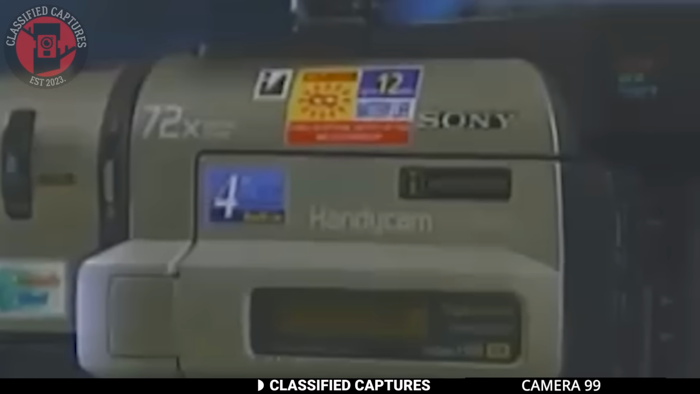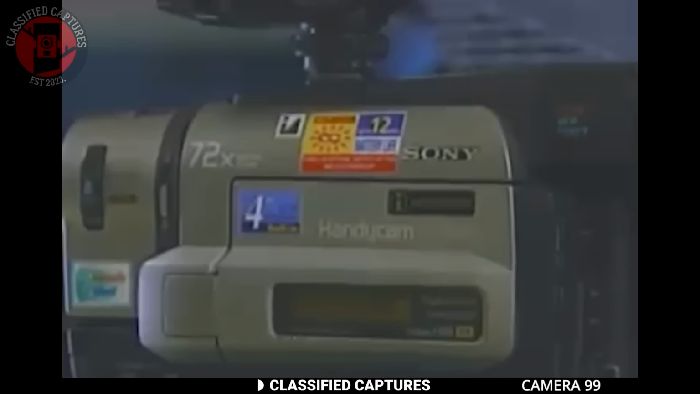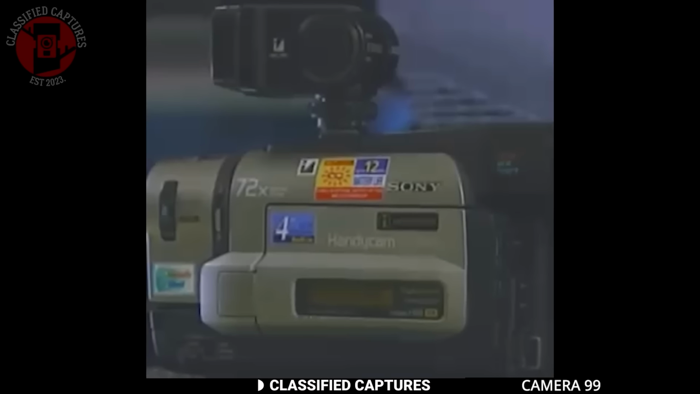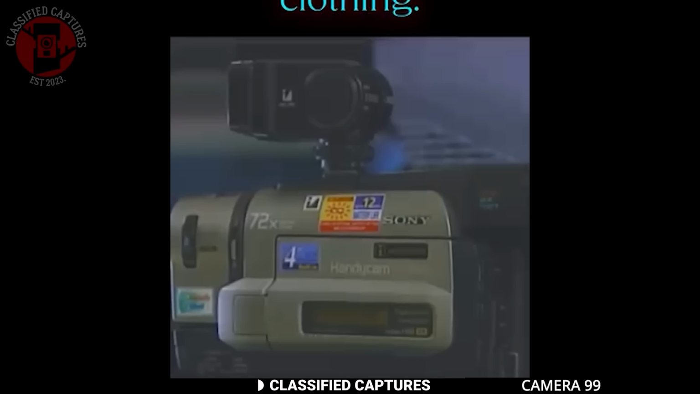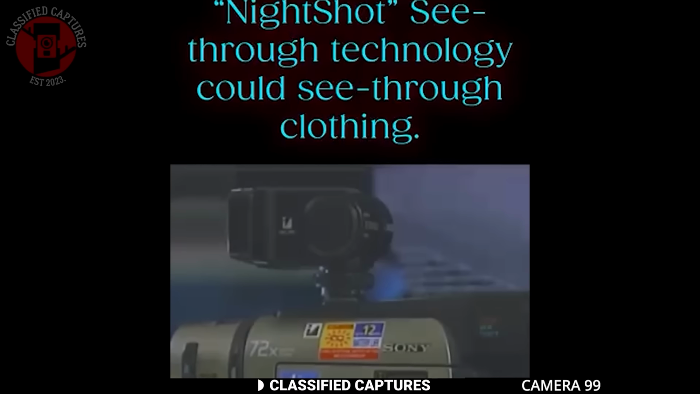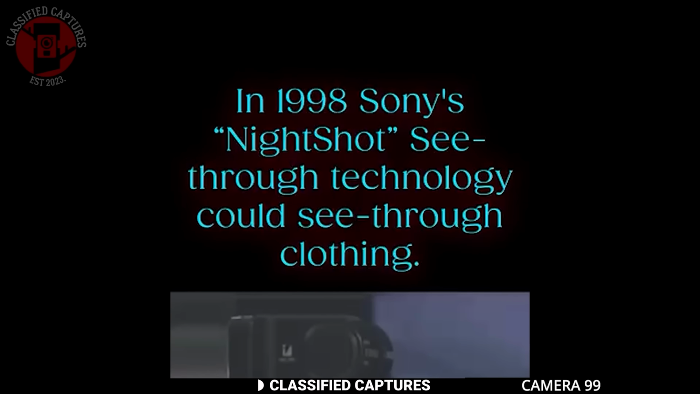While technology keeps advancing, sometimes it takes away more than it gives. Let me tell you about something bizarre that actually happened back in 1988. Sony released around 700,000 camcorders with a feature called Night Shot. You could record in low light using infrared, but people discovered that under certain conditions, those cameras could actually see through clothing.